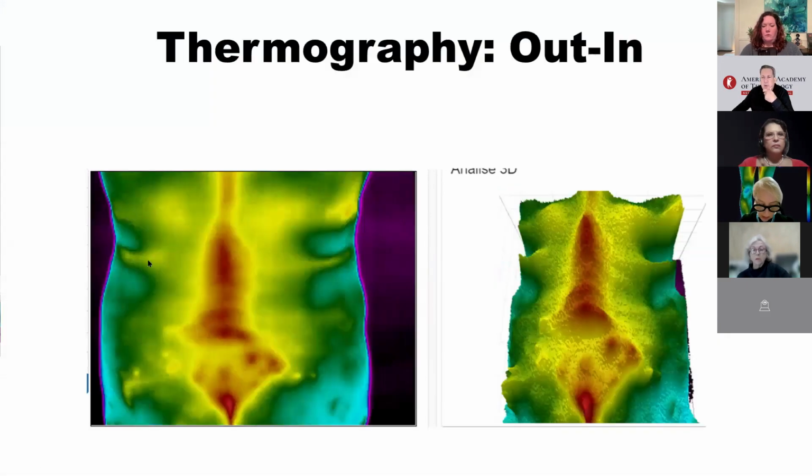Here's another example of 3D thermography for heat distribution mapping. Notice how clear this case of ankylosing spondylitis is, even though the MRI wasn't conclusive. And here it is very easy to identify this and correlate with the clinic and other exams. The 3D view with interferometry technique is truly remarkable.